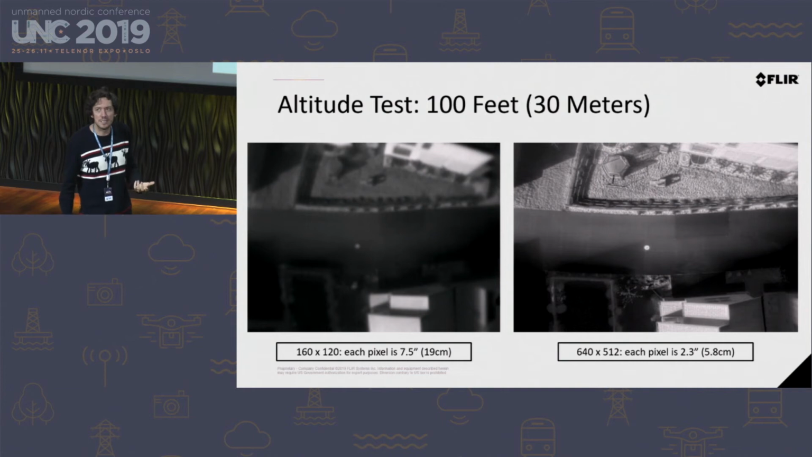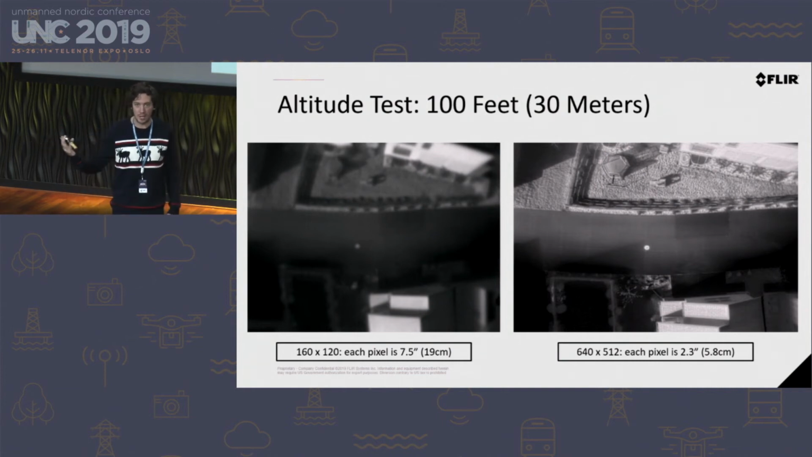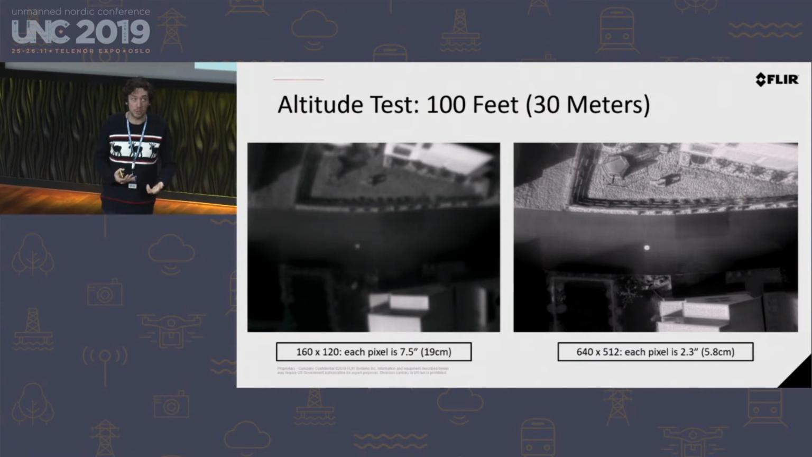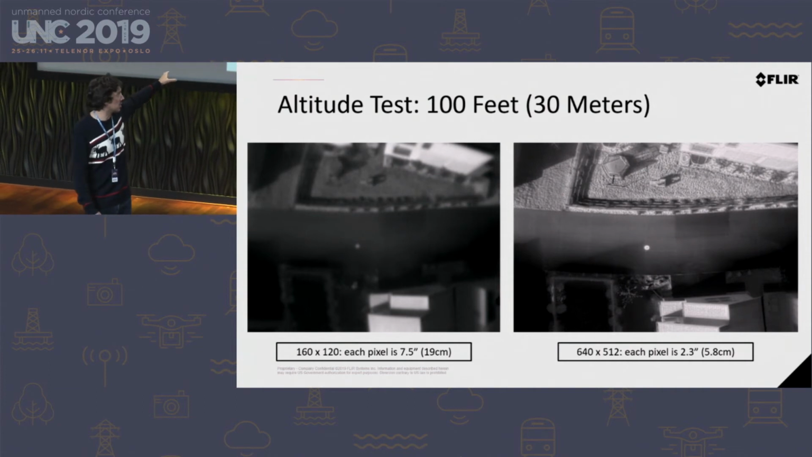So if, for instance, you're doing a search and rescue mission in the mountains of Norway and you wanted to find a person and you know that the trees are around 30 meters, so you have to fly higher than that, you're looking for a speck or a dot on the left-hand side with a 160 by 120 resolution camera. On the right-hand side is what you'd get with a 640 by 512. So the pixel count that you're getting on these cameras is extremely important when it comes to mission-critical applications.